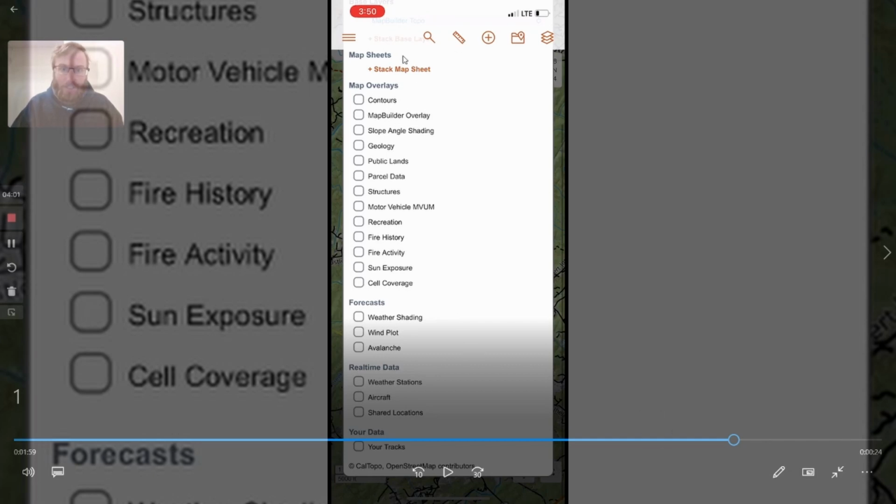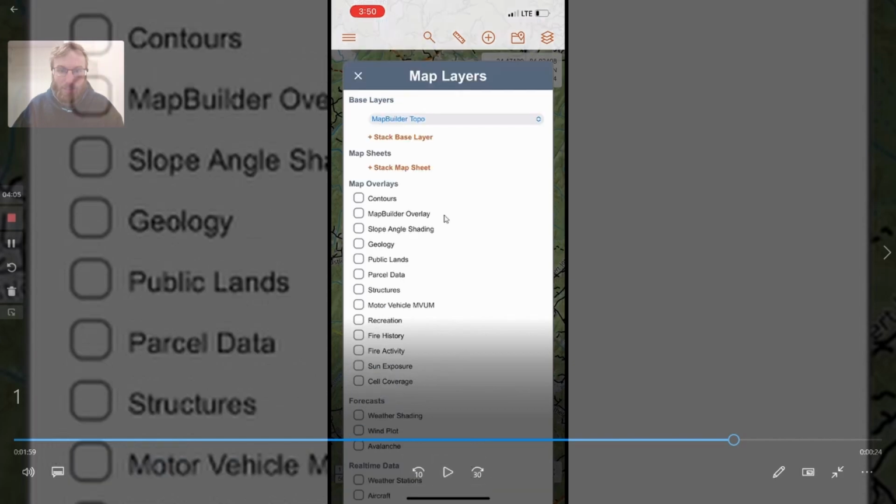Up at the top here, you have your base layers, and this is what your main map layer is, and this is where you'll find topos, aerials, LiDAR, historic maps, and many other different types. And then on the other tab, you have overlays. The most useful overlays so far have generally been the map builder overlay and the geology overlay. Public lands has been fairly useful as well.